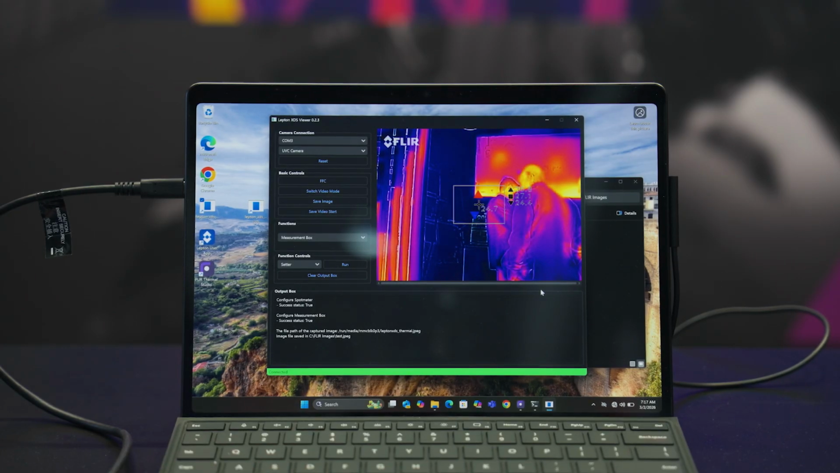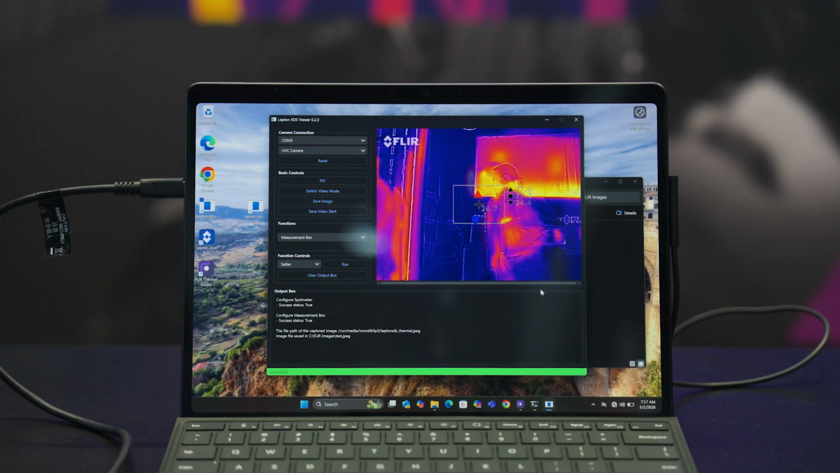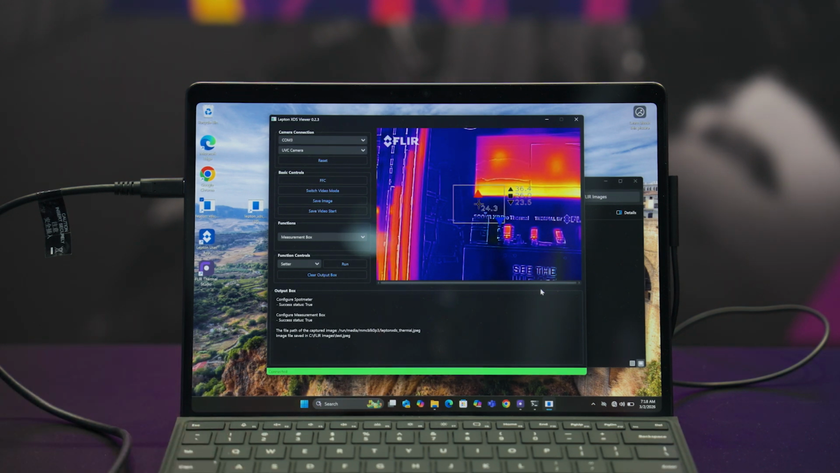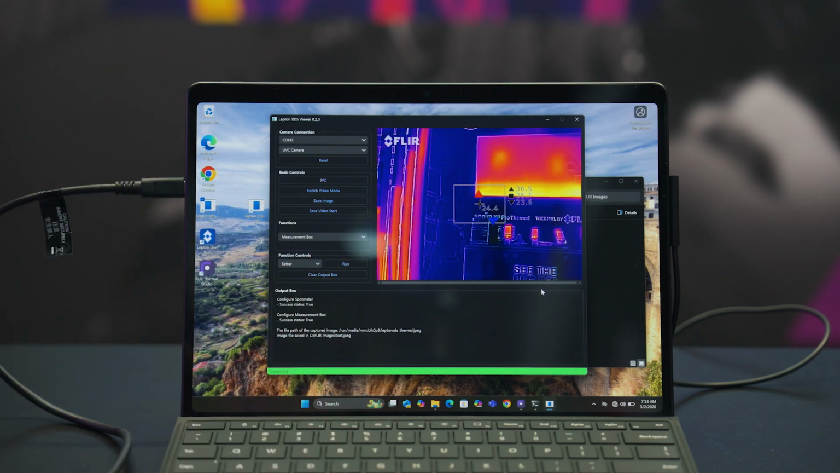The Lepton XDS not only allows you a fast integration through the incorporation of the FLIR patented MSX technology and the FLIR Prism ISP, giving you VividIR, and fast time to market because of its design, USB output. But no product would be complete without an ecosystem, a software package, right? And so what we've done for the first time is actually allow customers access to the Radiometric JPEG file through the capturing of images through the Lepton XDS.